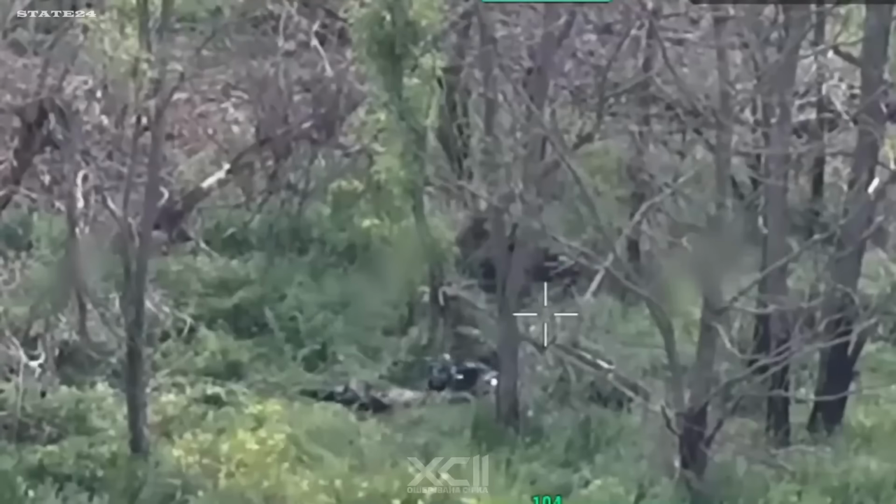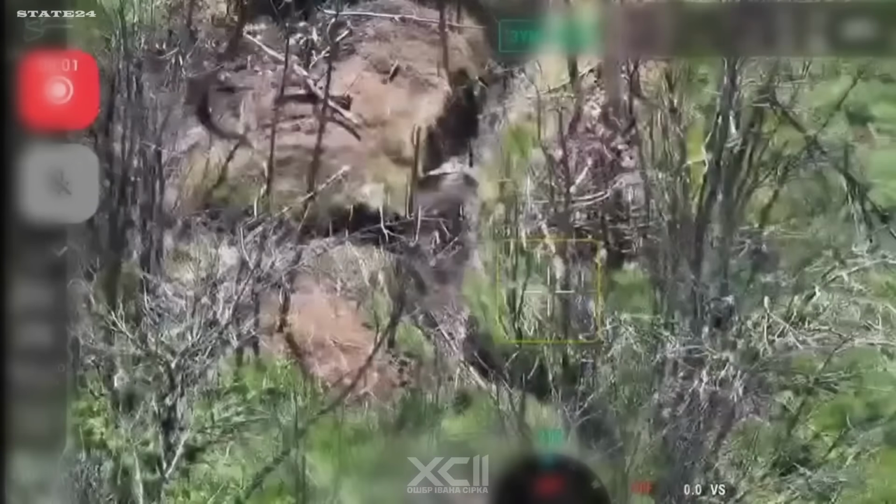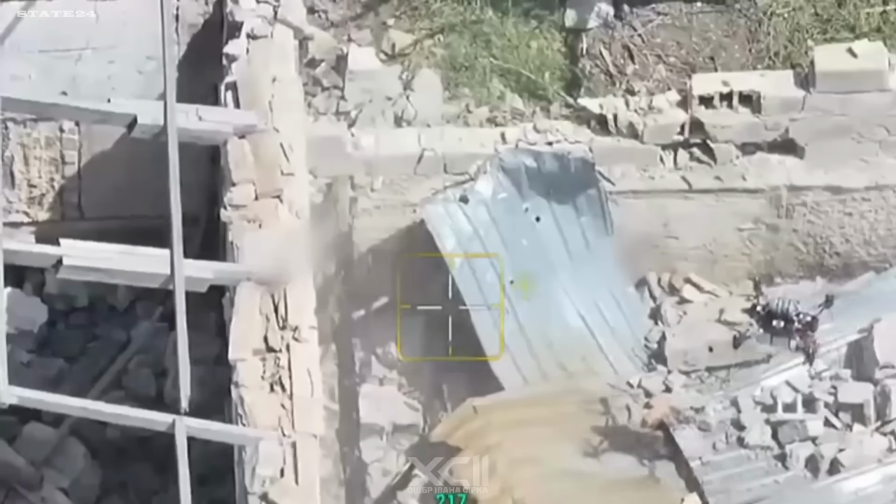Ukraine's 92nd Assault Brigade, day and night, no cover holds. Motorcycle riders crossing open terrain, soldiers hiding inside destroyed vehicles, others pressed into trenches, crouched in rubble, sheltering under trees. And in the dark, thermal cameras finding what the eye can't see.